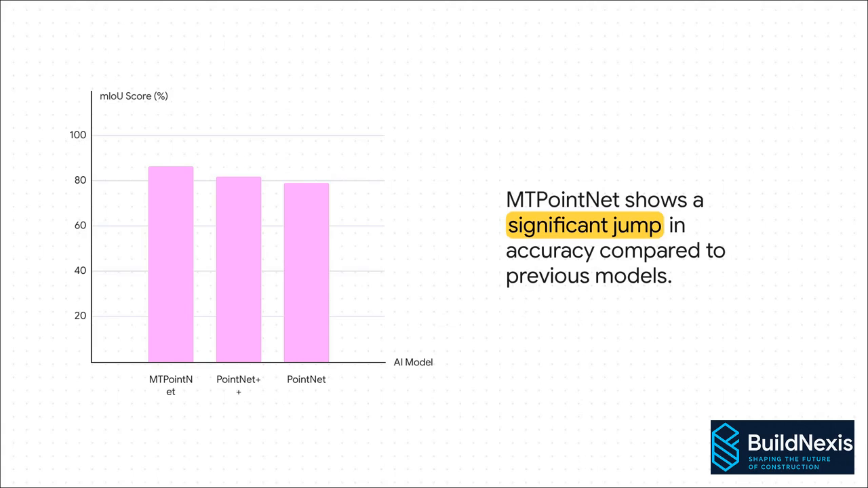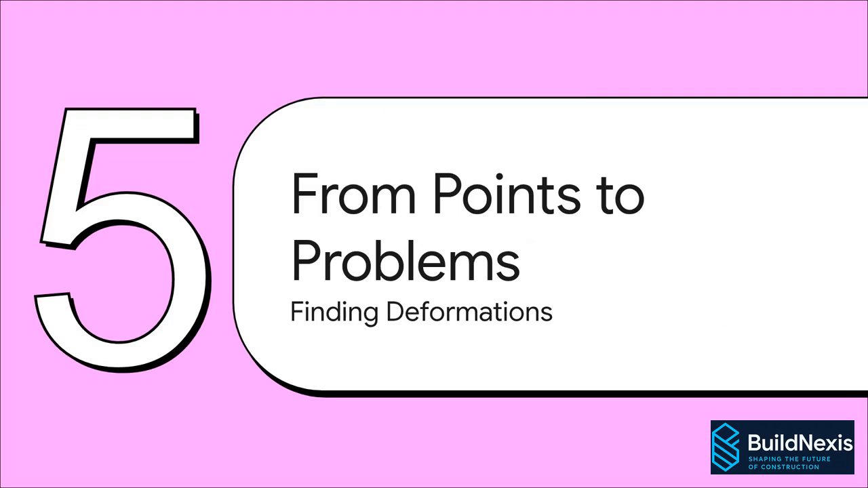And this isn't just some cool trick, it is incredibly accurate. Look at the numbers. Compared to previous AI models, MTPointNet is a significant leap forward, with an accuracy score of almost 87%. That means it's much, much better at correctly identifying the tunnel wall, and, of course, higher accuracy means safer tunnels.